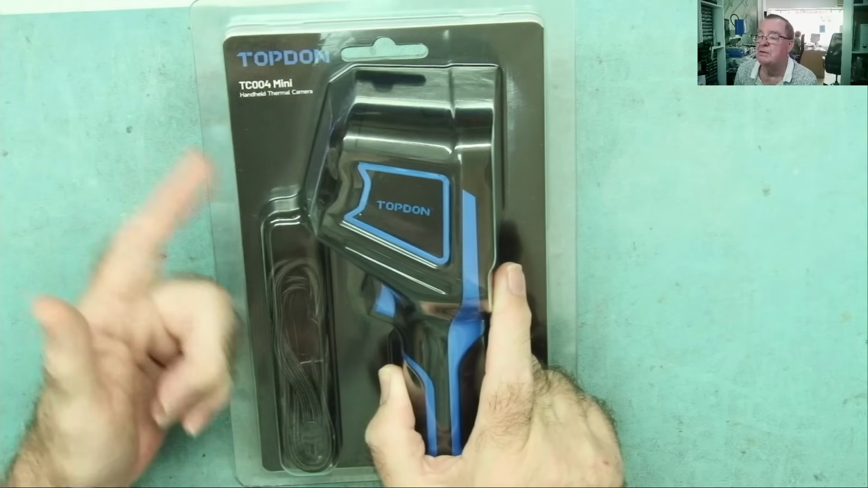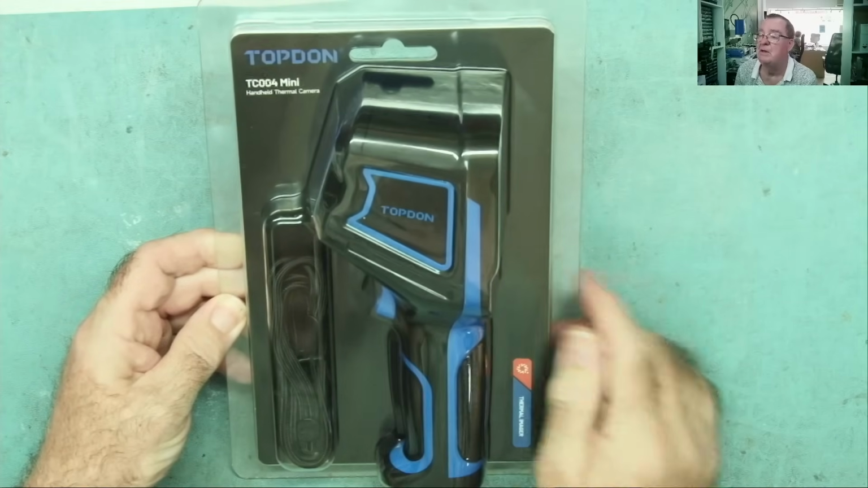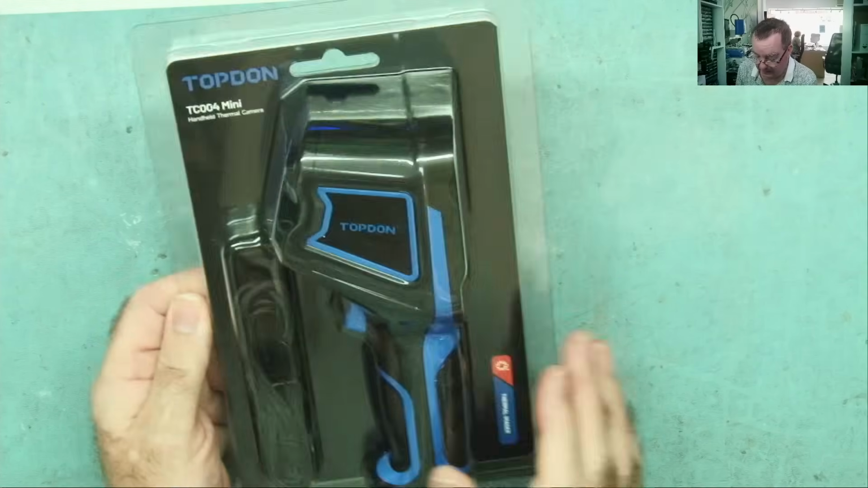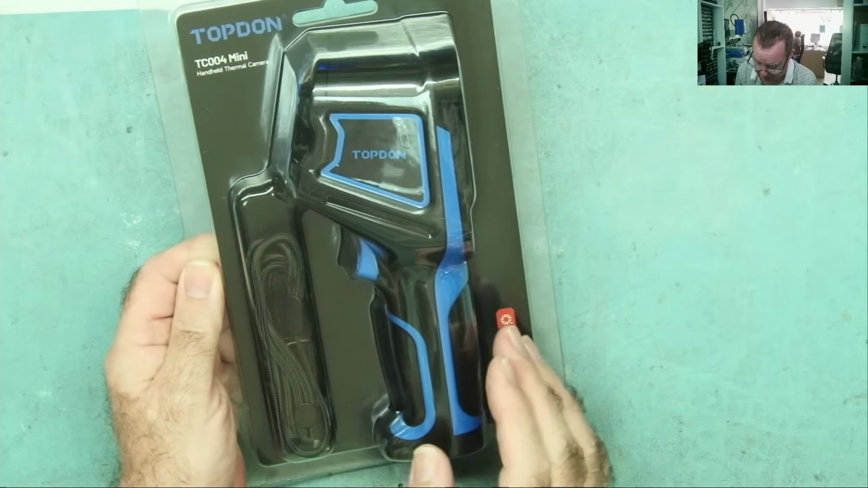And I also looked at the TC004, which is like the big brother of this. This is the TC004 Mini. This is one of the pistol grip, if you like, all-in-one cameras. Let's have a quick look to see how much these cost, and then let's give this a try.